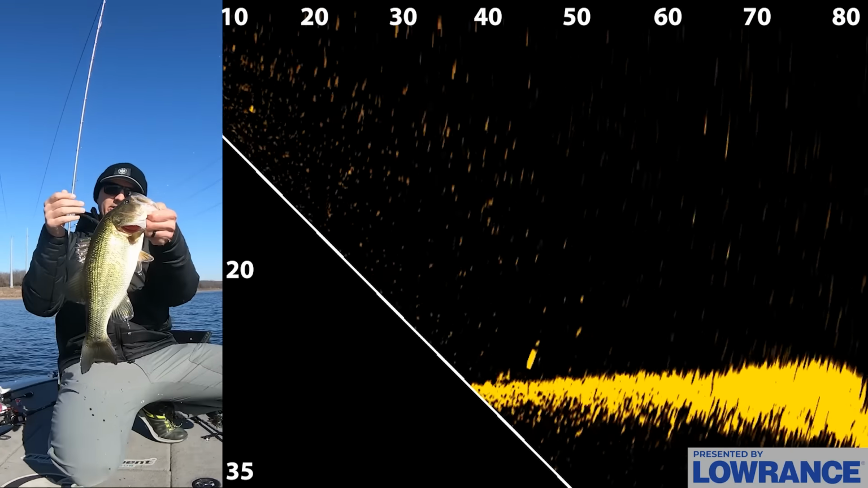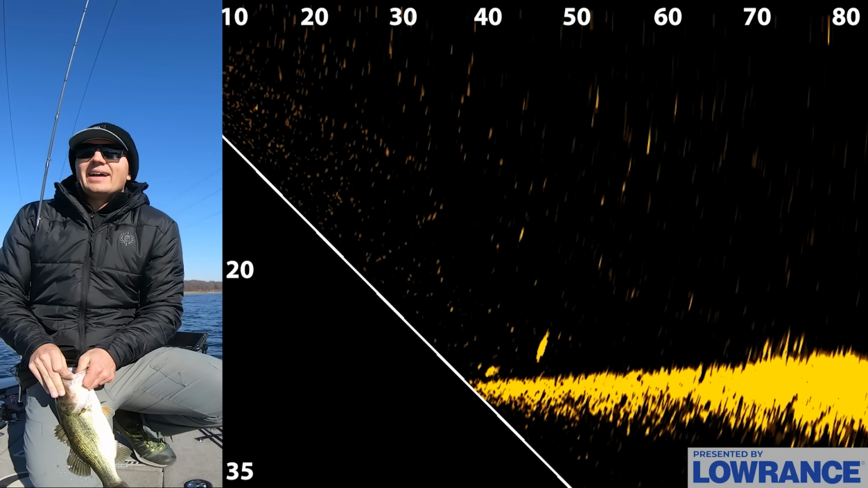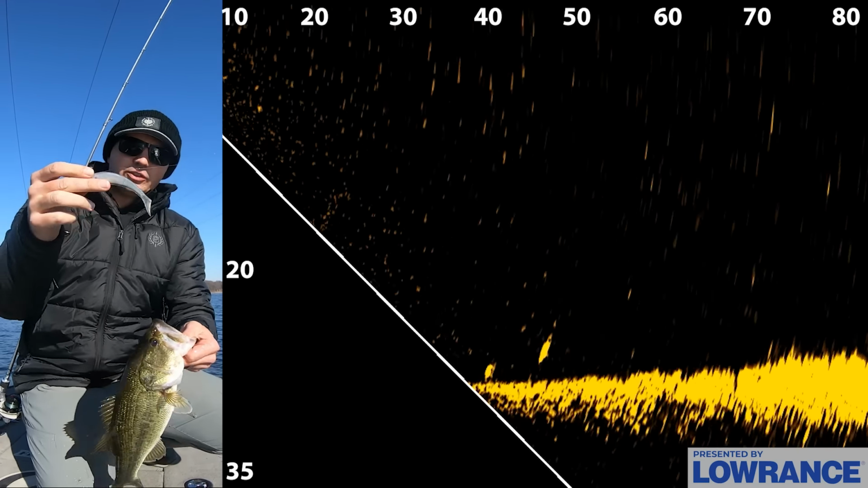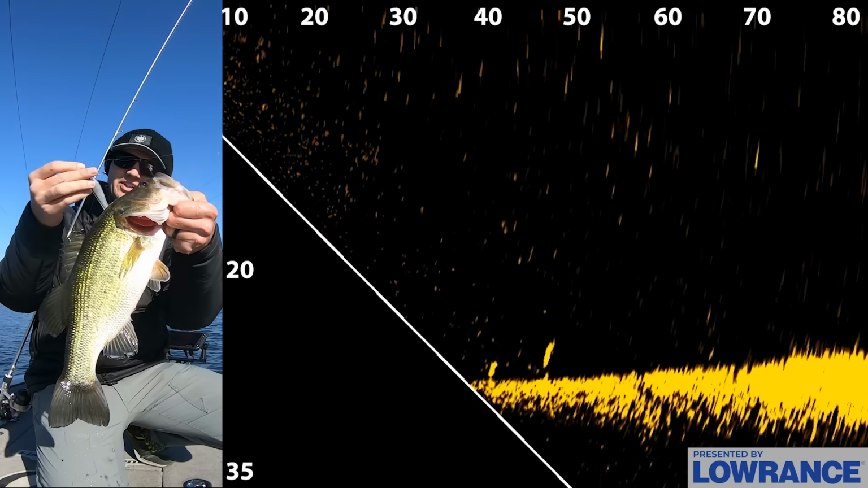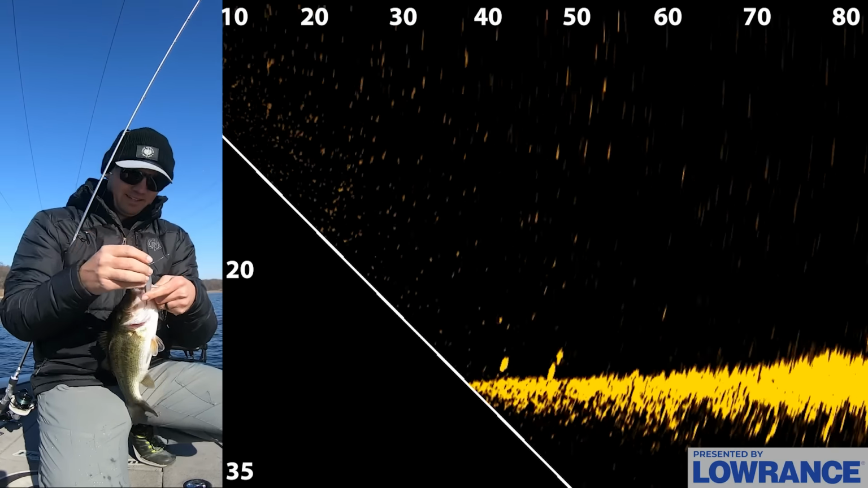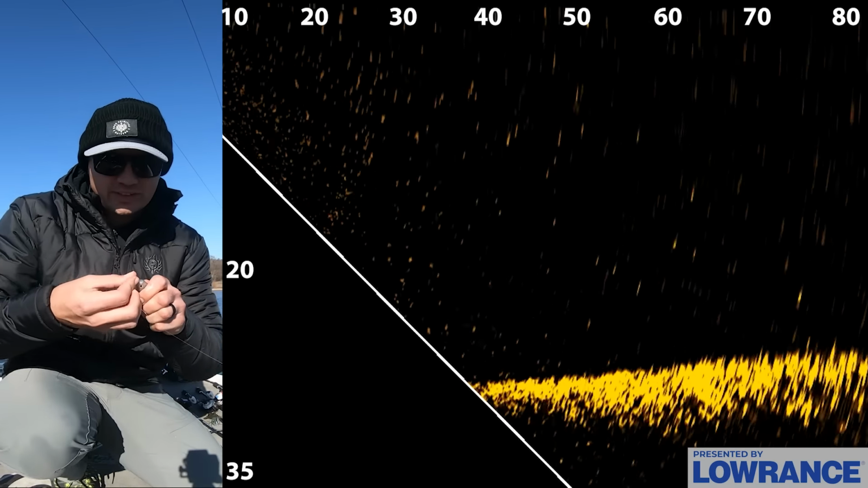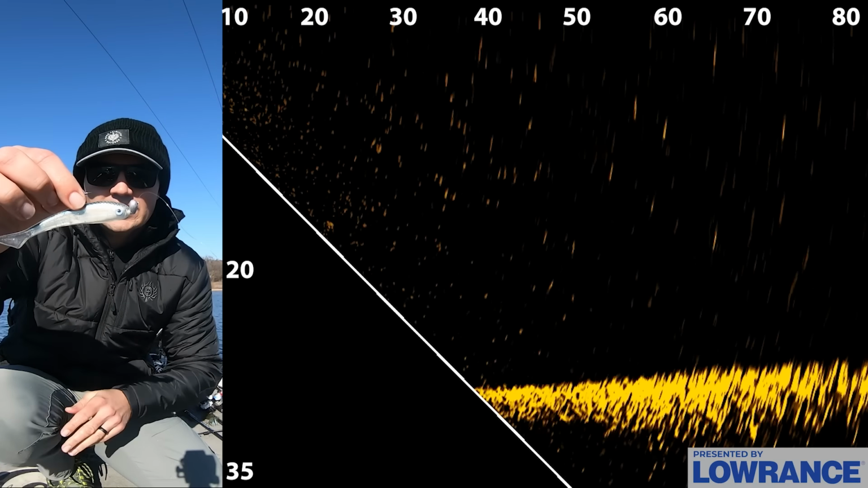There we go. Nice fish right there on the old heart head. That's what we're calling this thing. And that Bass Tricks Hover Tricks. Really nice fish right there. Beauty on that deal. Loving that. Nice, beautiful fish right there. Solid 3-pounder. Man, this little Hover Tricks, guys, is a juicy little bait.